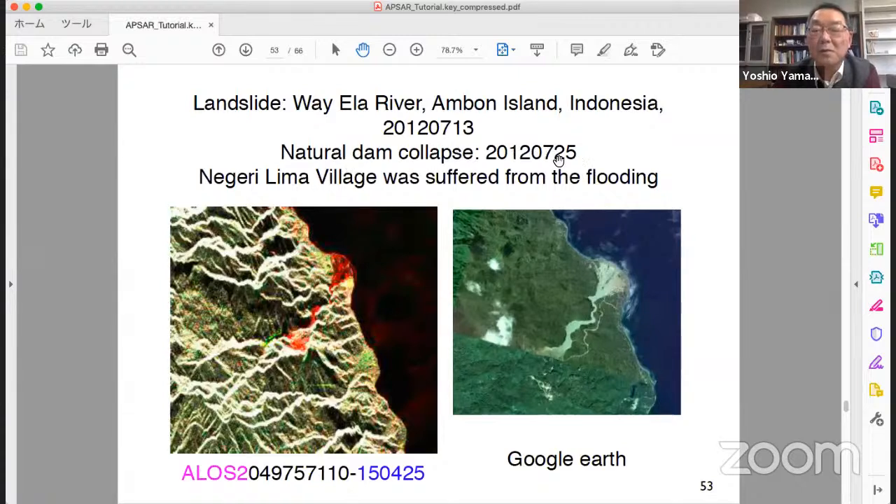The natural dam collapsed on July 25th, 2011. The village suffered from the flooding. The Google Earth image of this area is like this. This is an ALOS-2 image.